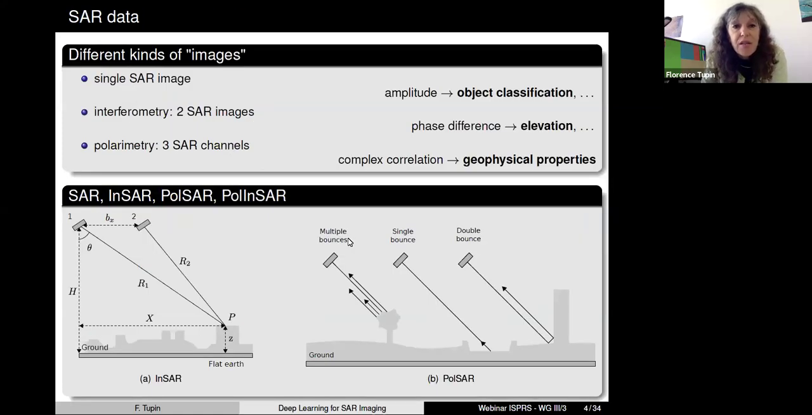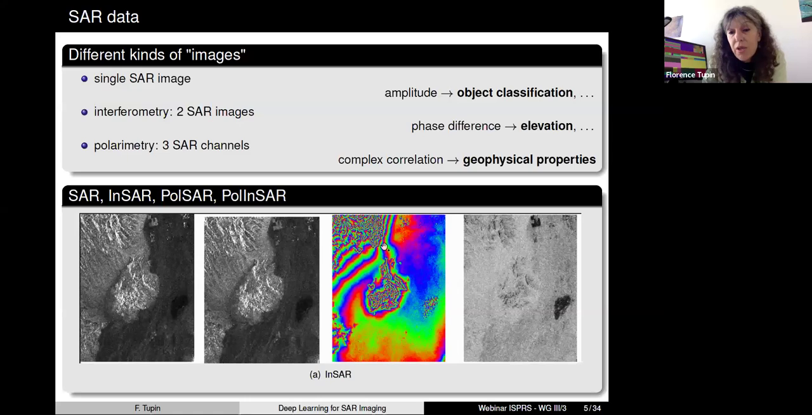When you are dealing with SAR images, you may handle different kinds of images. The simplest case, of course, is that you just have a single image. In this case, you will usually take the magnitude of the complex field, and you can extract information, do object classification, feature extraction. But you also have a situation where you may have two SAR images in an interferometric configuration. In this case, you will usually be interested in the phase difference between these two images.